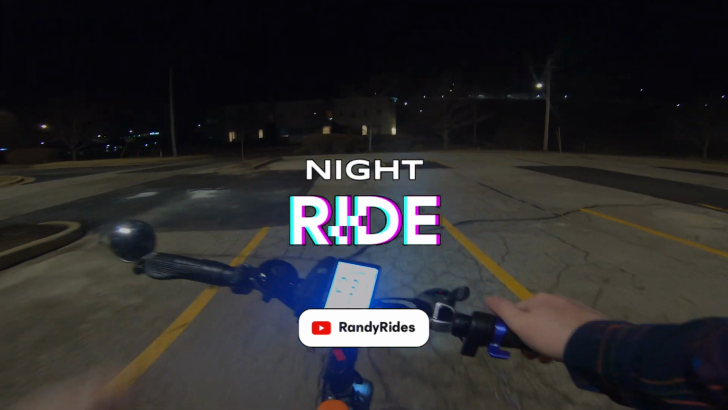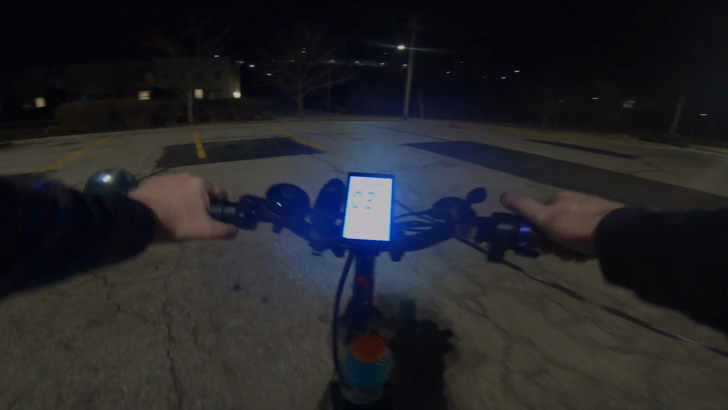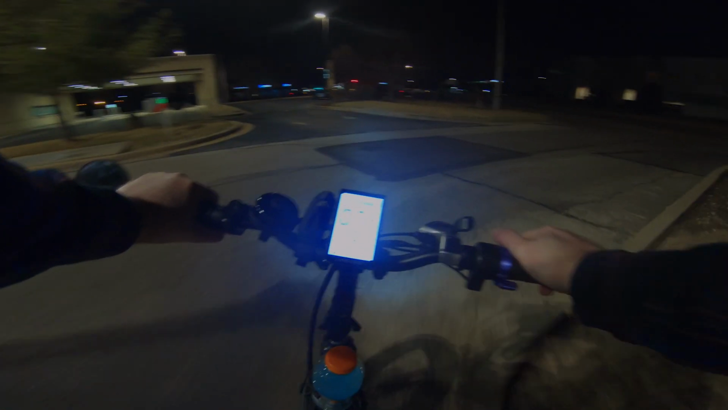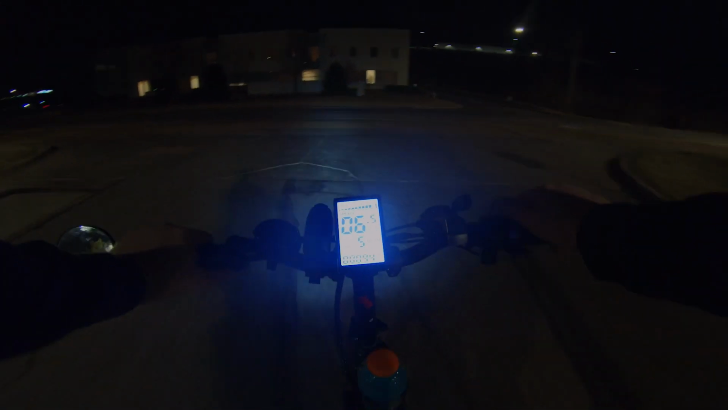Well, shit. How do I get over there where I want to go on the bike? Stand there and wait?